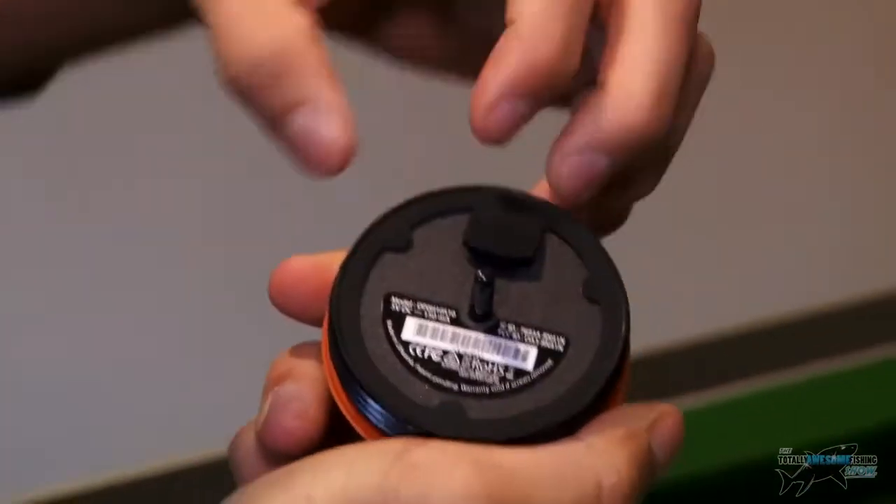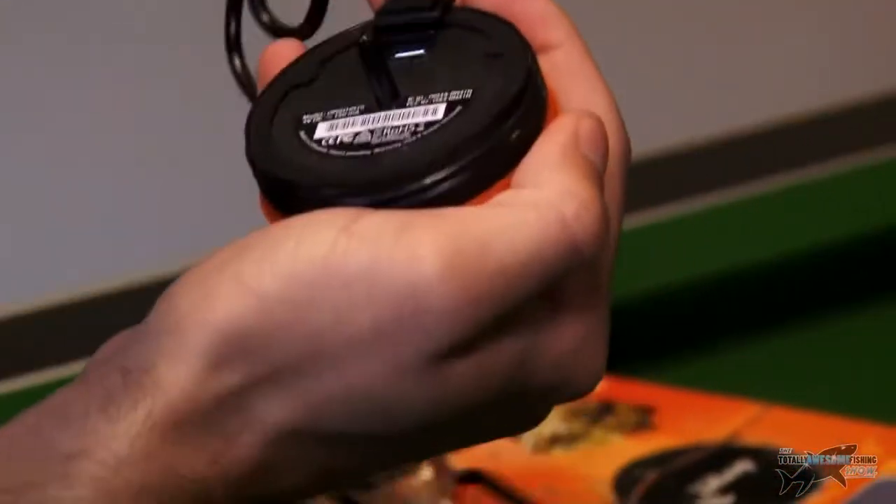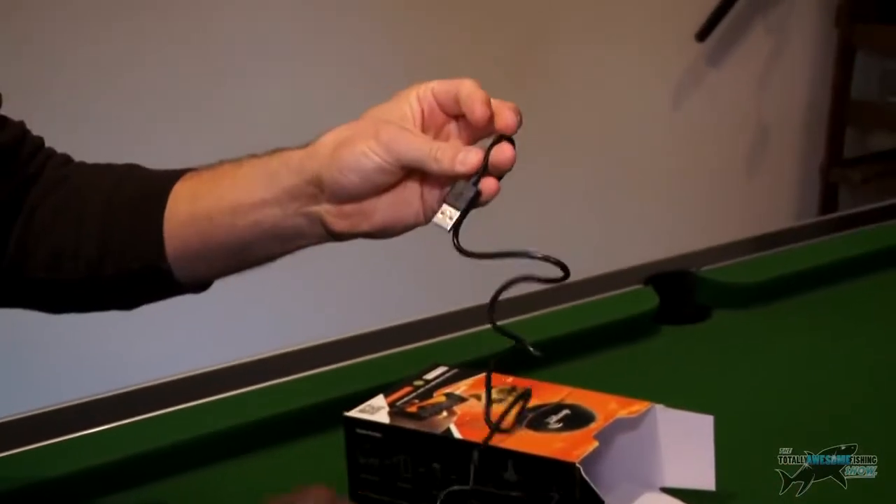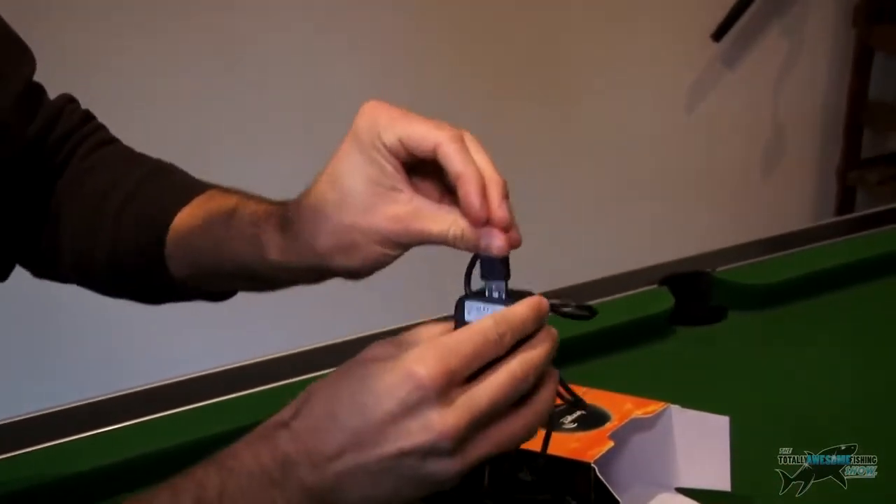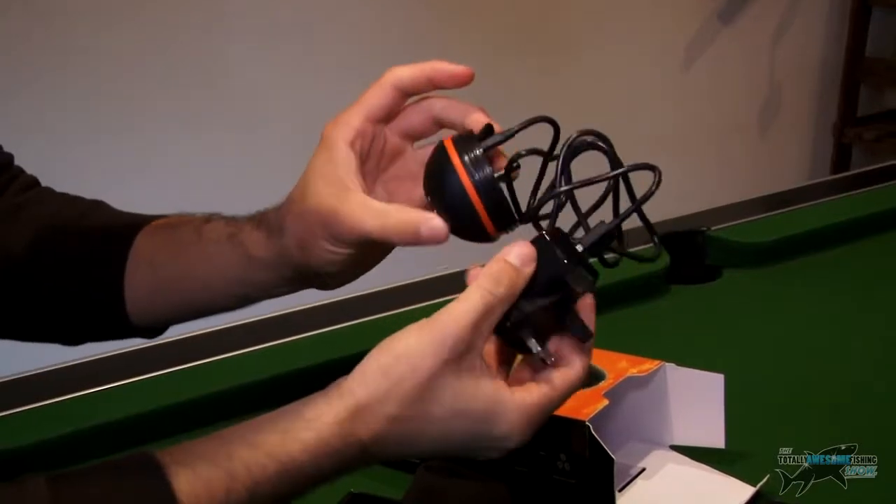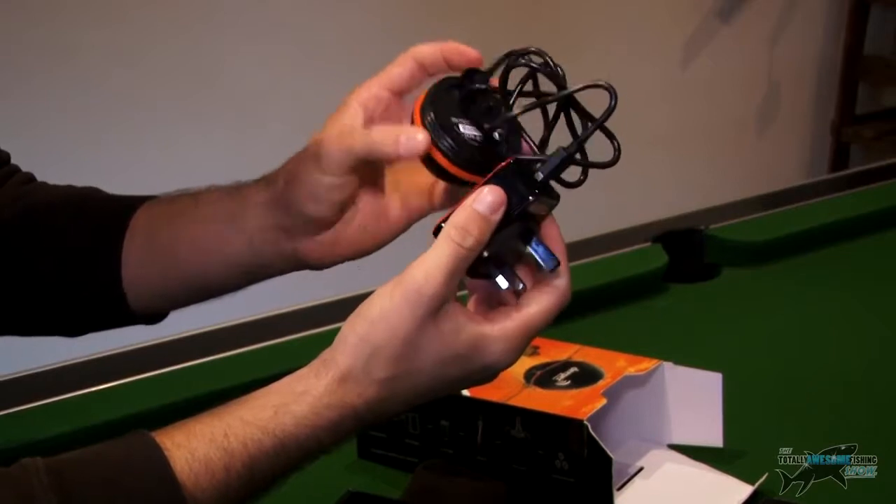And there I can see is a mini USB port, which I guess is where you plug it in to charge. Now I think it's important you probably make sure it's fully charged to begin with. There you go, that plugs in like that, and this end plugs into the charger at the top up here. So I guess you fully charge it before you go out, especially if you're fishing. You want a fully charged battery.